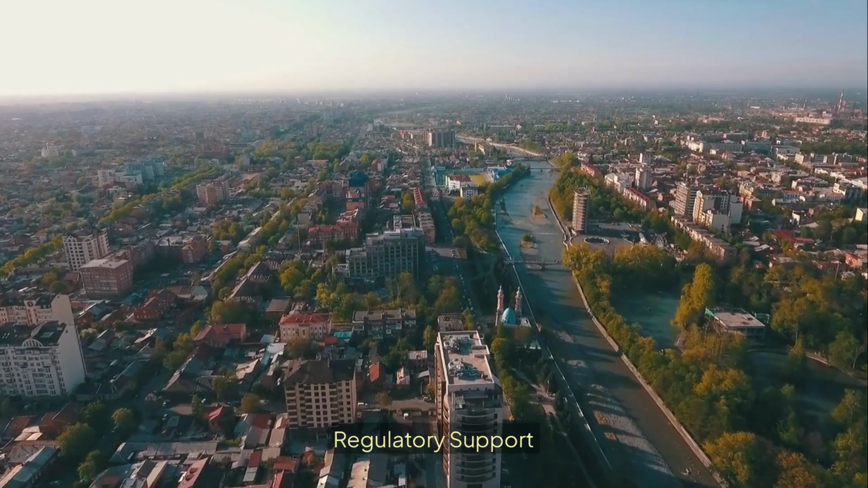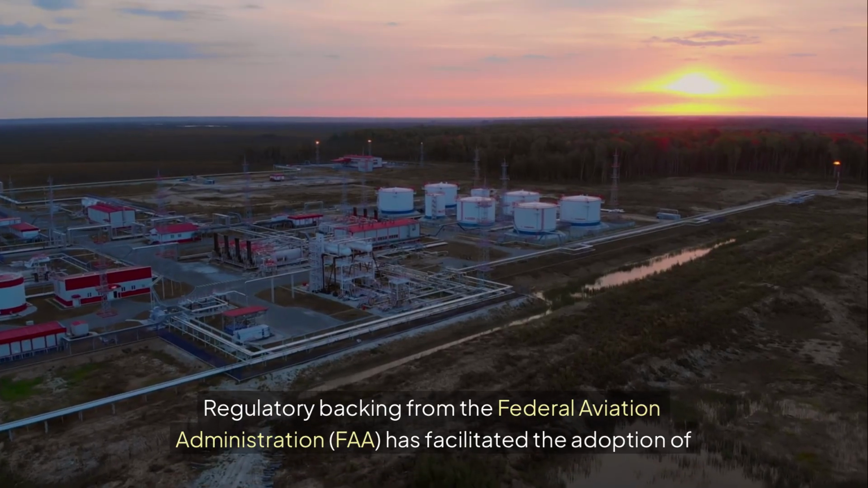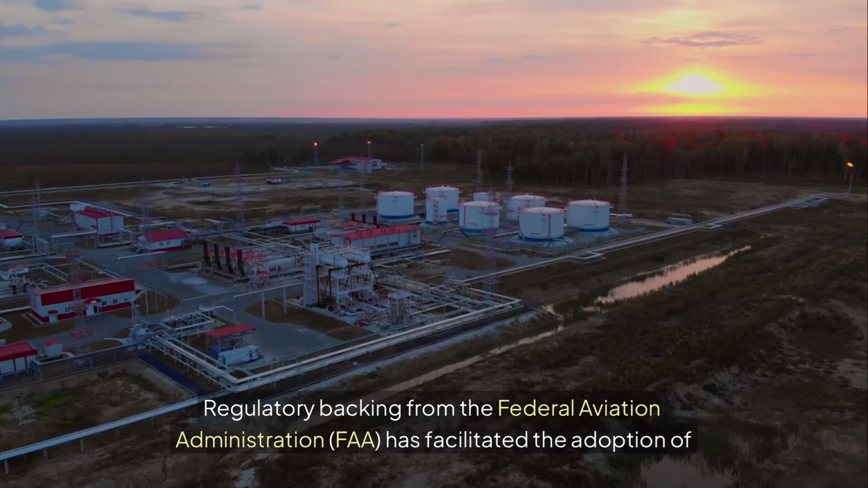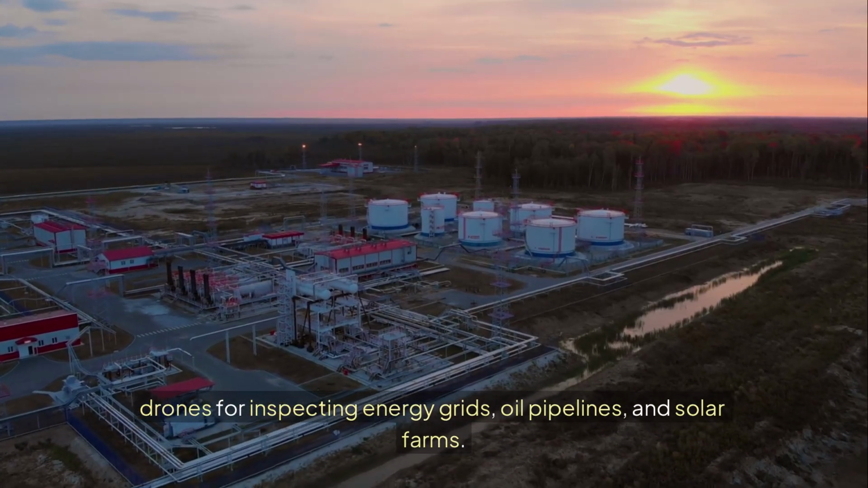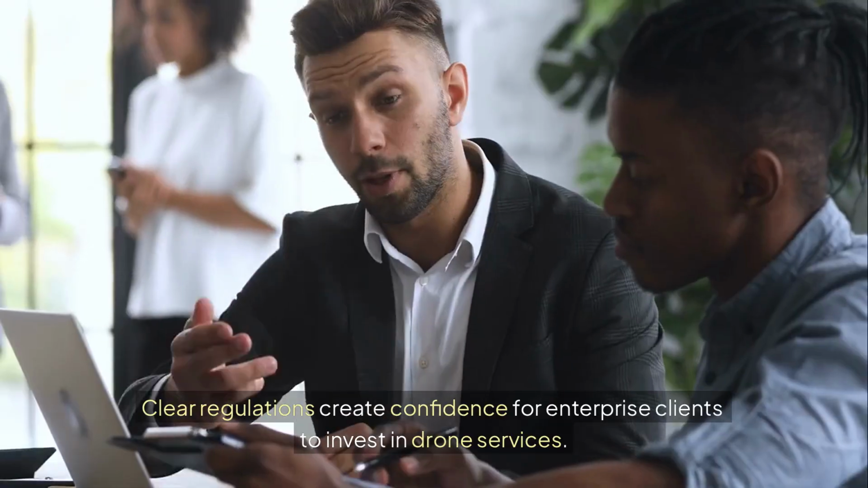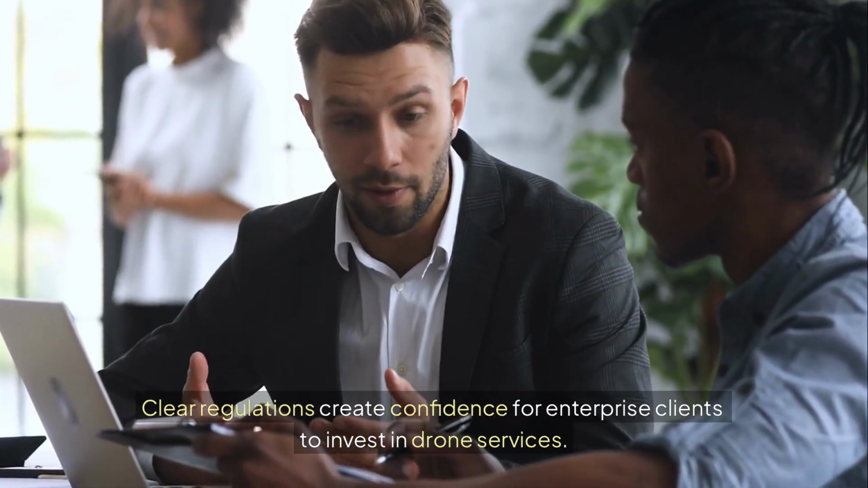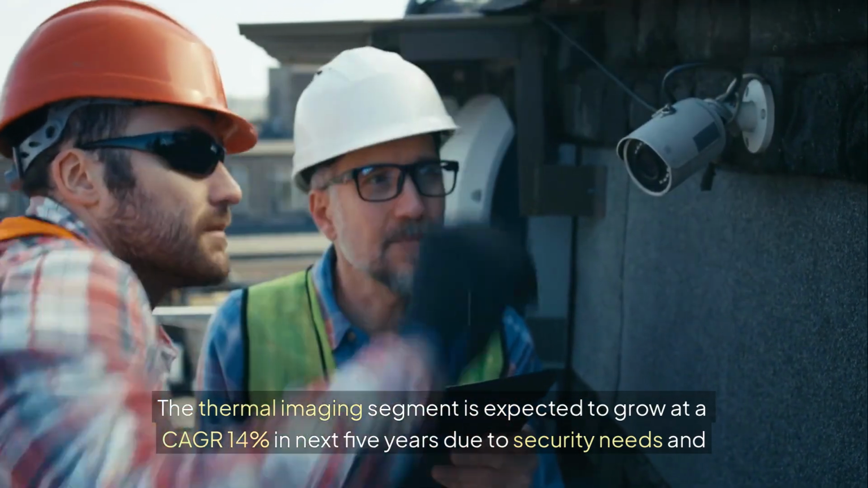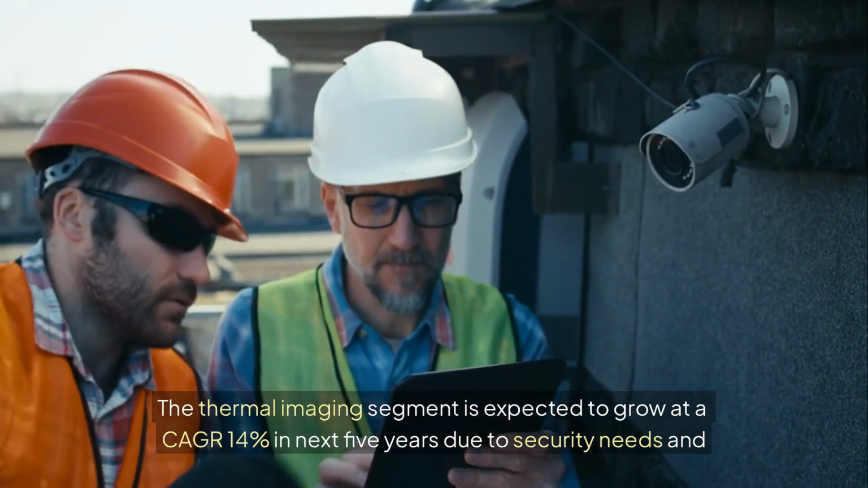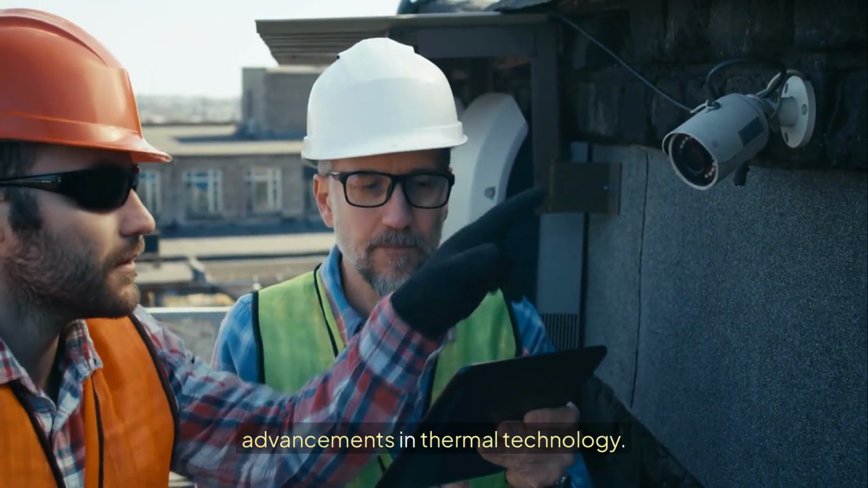Regulatory support. Regulatory backing from the Federal Aviation Administration, FAA, has facilitated the adoption of drones for inspecting energy grids, oil pipelines, and solar farms. Clear regulations create confidence for enterprise clients to invest in drone services. Market demand. The thermal imaging segment is expected to grow at a CAGR of 14% in the next 5 years due to security needs and advancements in thermal technology.